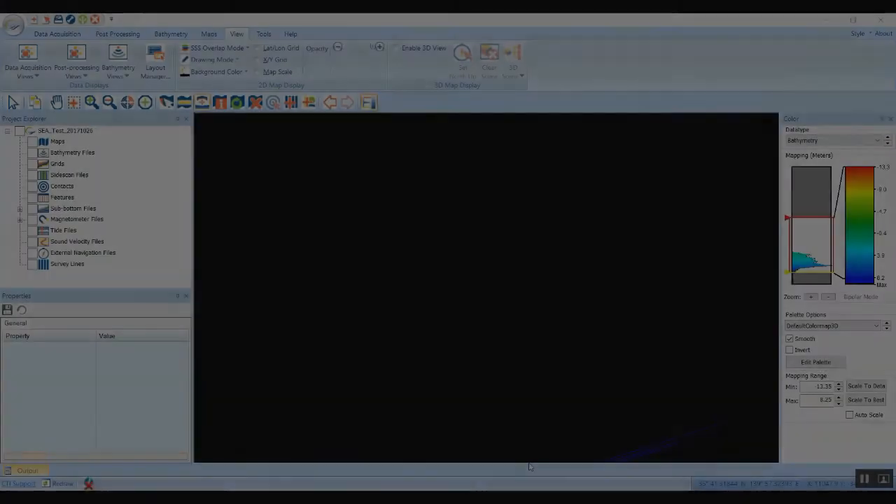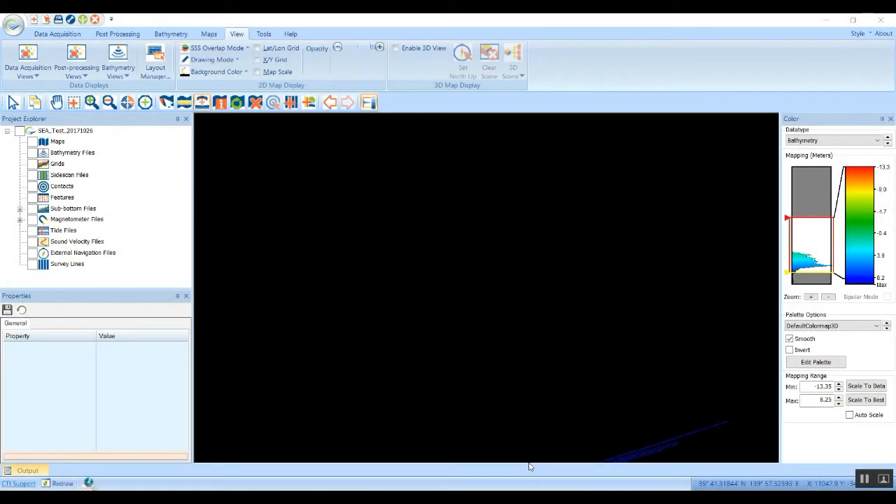And did you know that SonarWiz has support for mobile laser scanners? Today I'd like to show you a little demonstration of a Norbit iLidar laser scanner and multibeam combination, and how you can set it up and load it into SonarWiz.